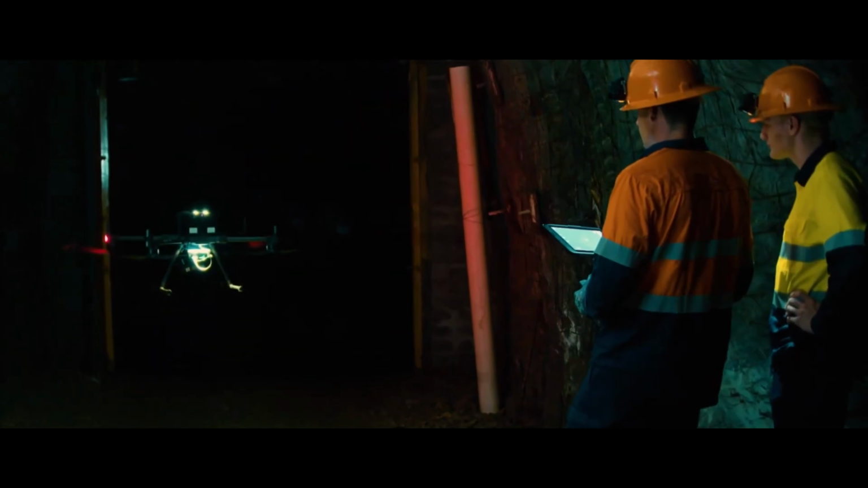Now what we're about to look at next, well, the Hovermap may very well be the king of the hill in this respect.